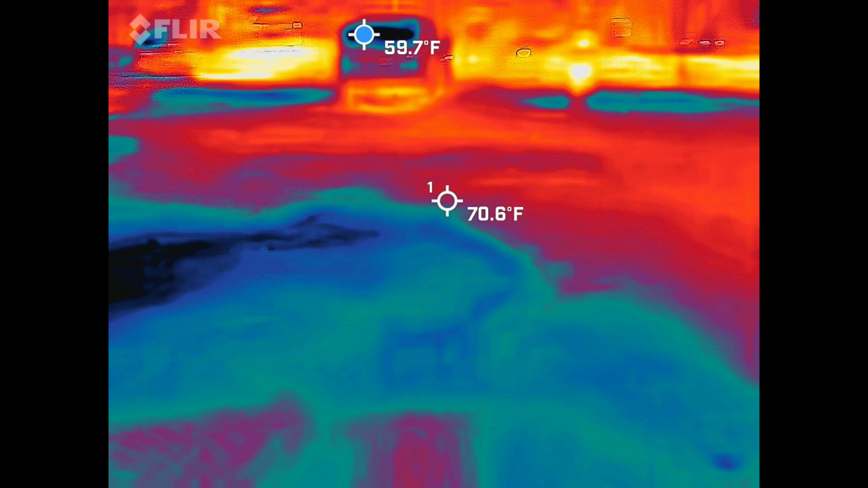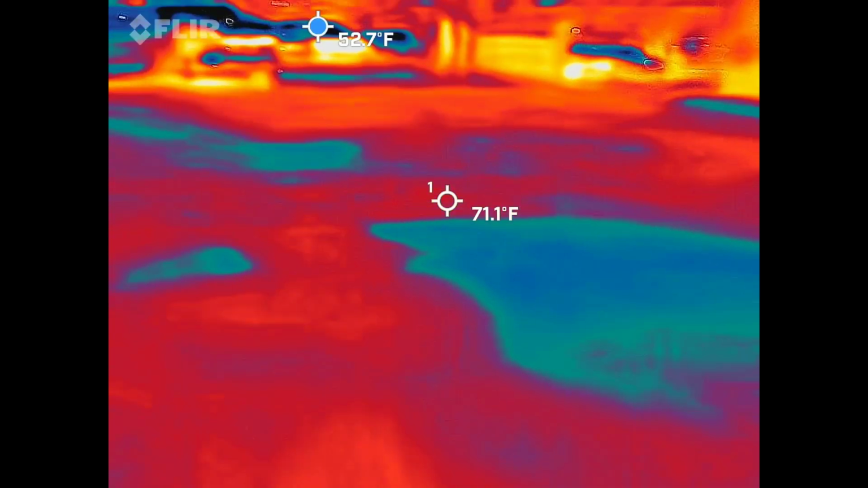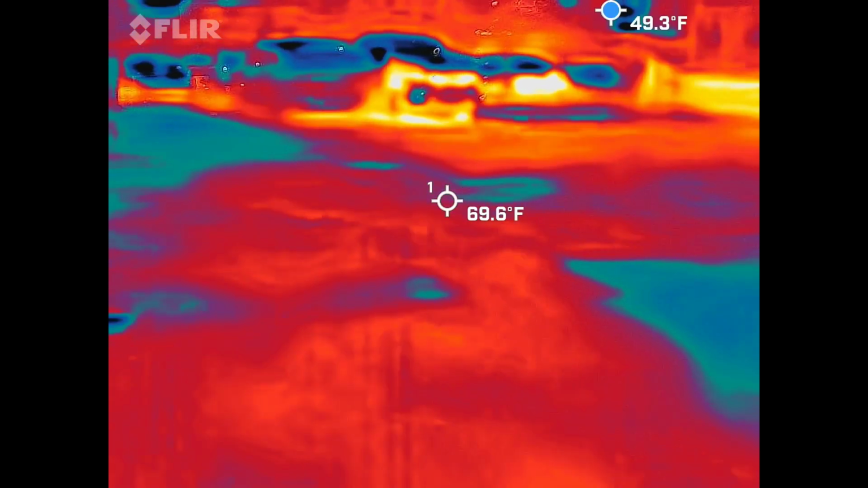Someone used to live here? I was told a tragedy happened here. What happened?